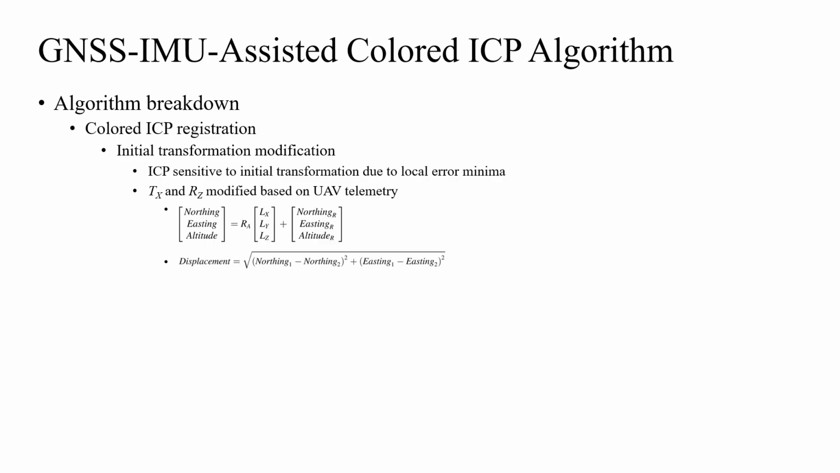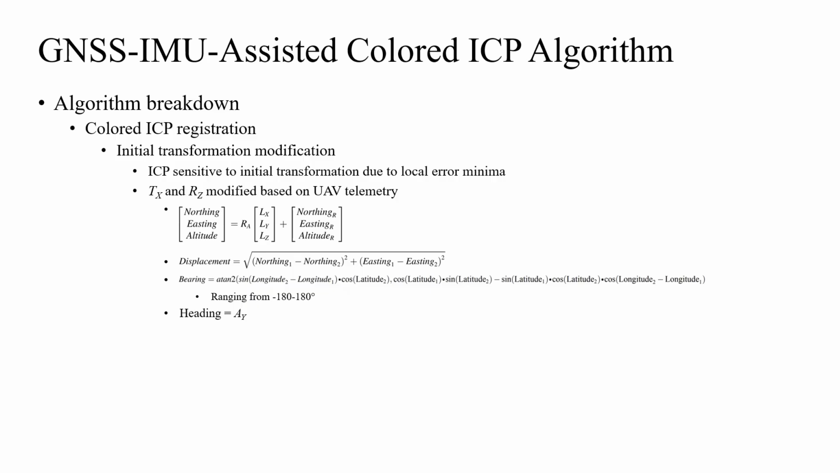The horizontal displacement of LiDAR scanner center between the 2 LiDAR frames is then computed using this equation, and the relative bearing from frame 1 to frame 2 in terms of latitude and longitude of LiDAR scanner center converted from northing and easting is calculated using this equation, where the relative bearing ranges from -180 to 180 degrees. The UAV headings of the 2 LiDAR frames are equivalent to the corresponding IMU attitude angles AY, which also range from -180 to 180 degrees.